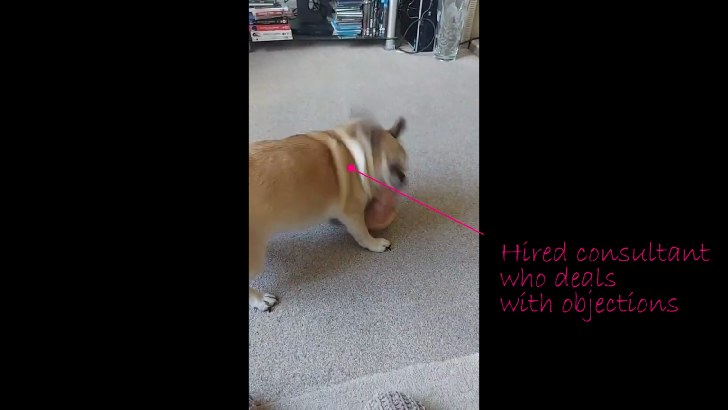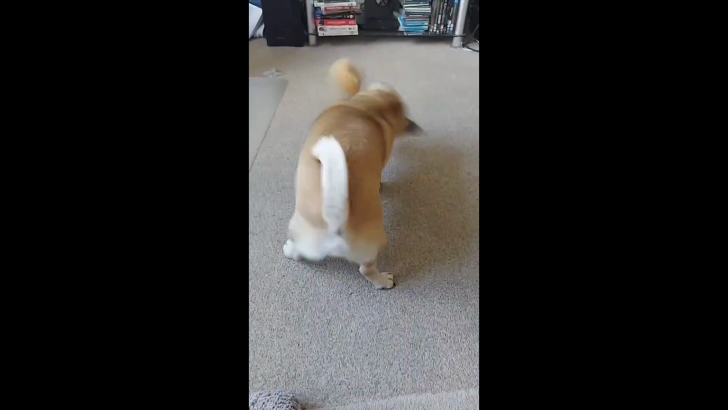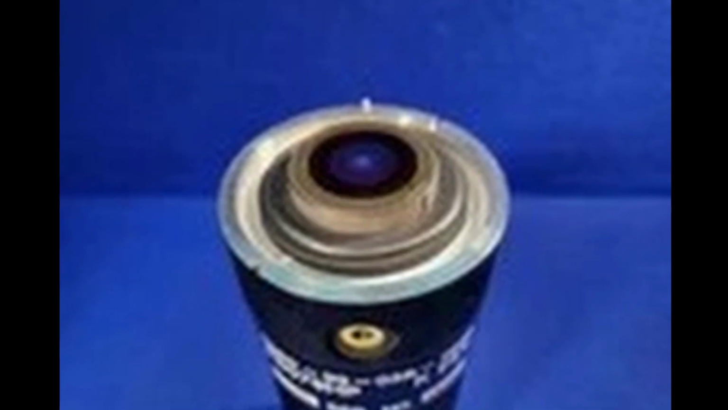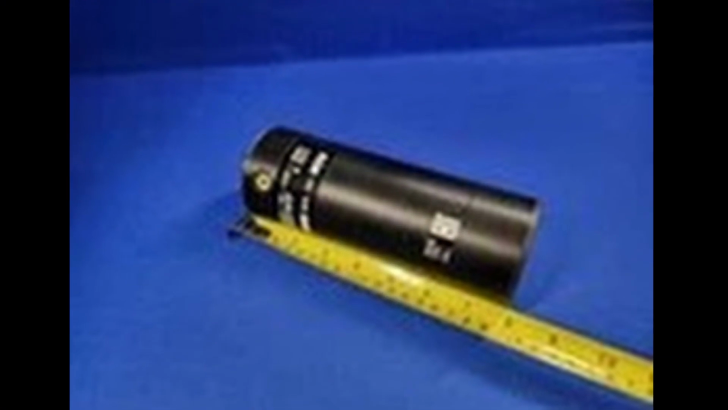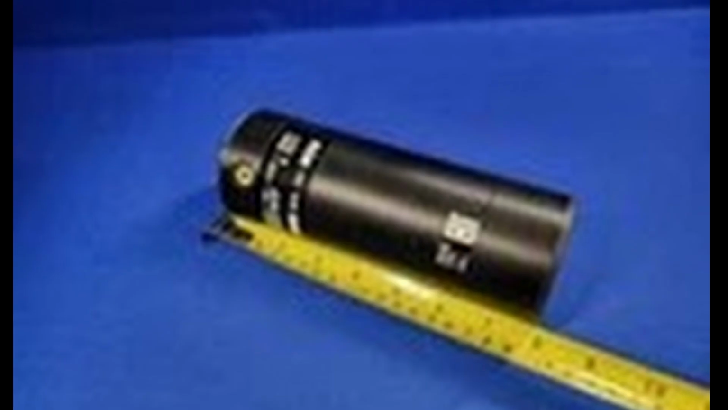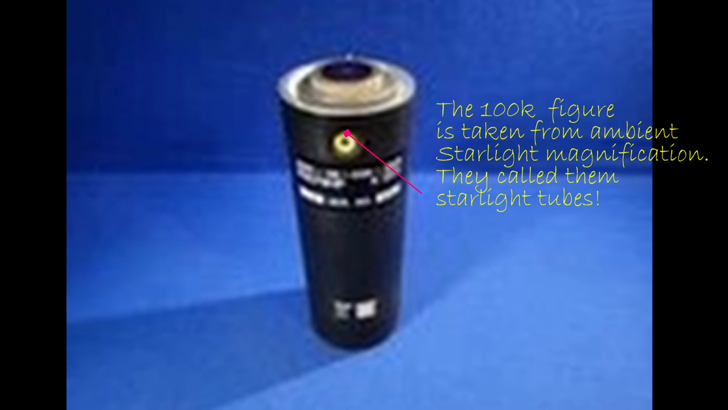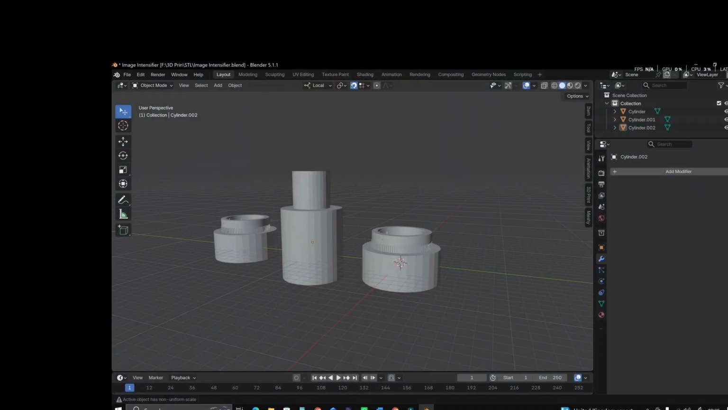One of the best things that I think I've come across is a couple of other people have done this with image intensifier tubes. So here we go. This is the image intensifying tube from a 1980s combat vehicle. It can give low light capabilities, multiplication of about 100,000 times, maybe a bit more if the gain's turned up. But when you turn it up a bit too much, it'll introduce a lot of noise as well, which is what we don't want in pictures.